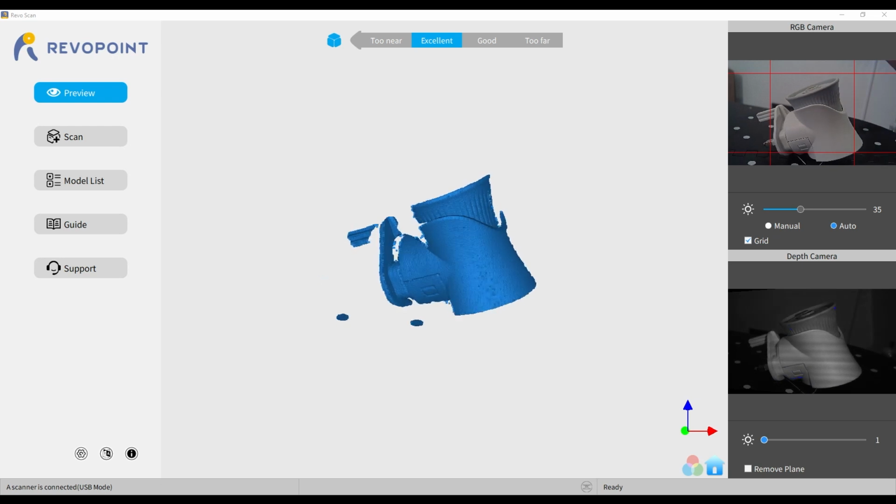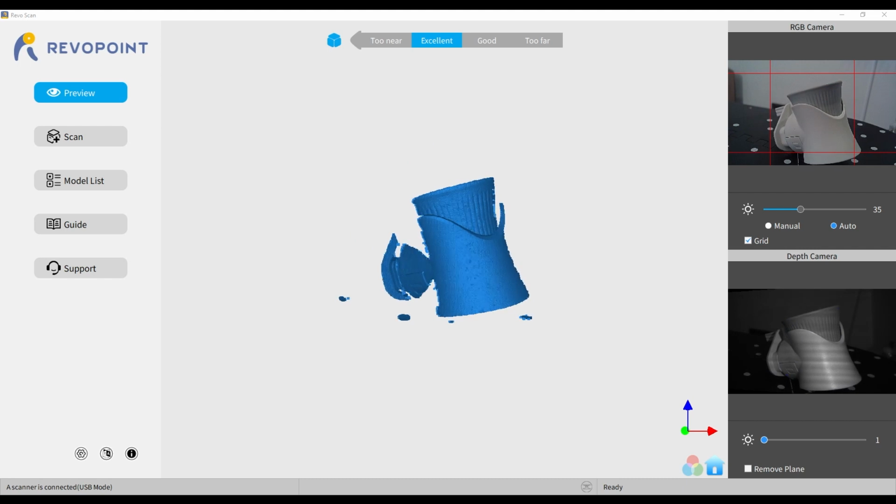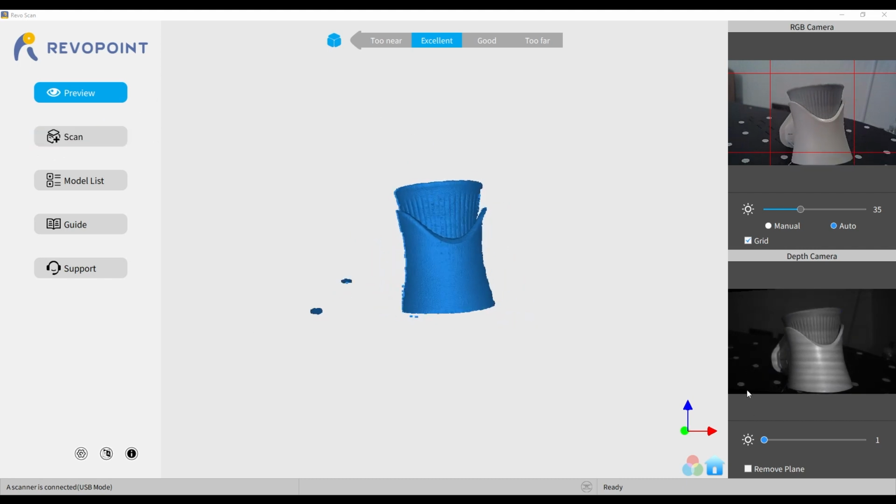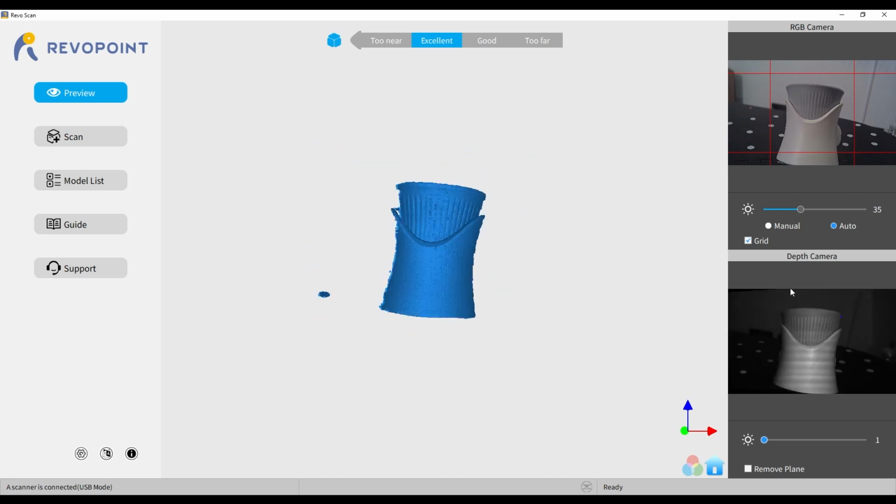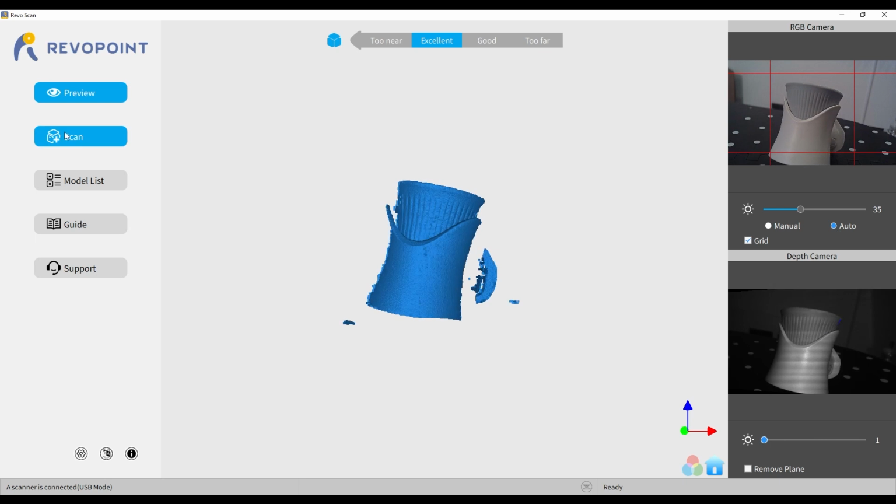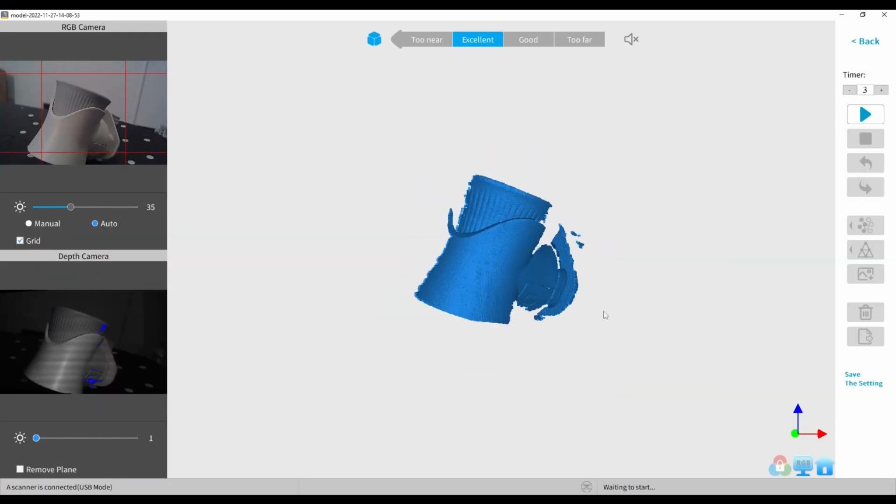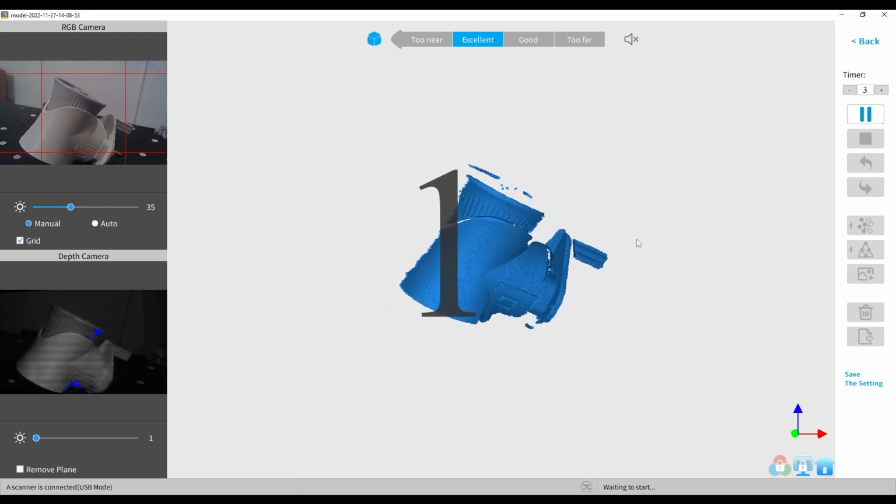If I can get it to stop rocking, we'll give that a go. Right, stop rocking. I've made it worse. Okay, so let's see what this does. So we'll go to here. Yeah, it looks like the settings are okay. So let's go ahead and scan. And we'll say start. And let's see what it does.